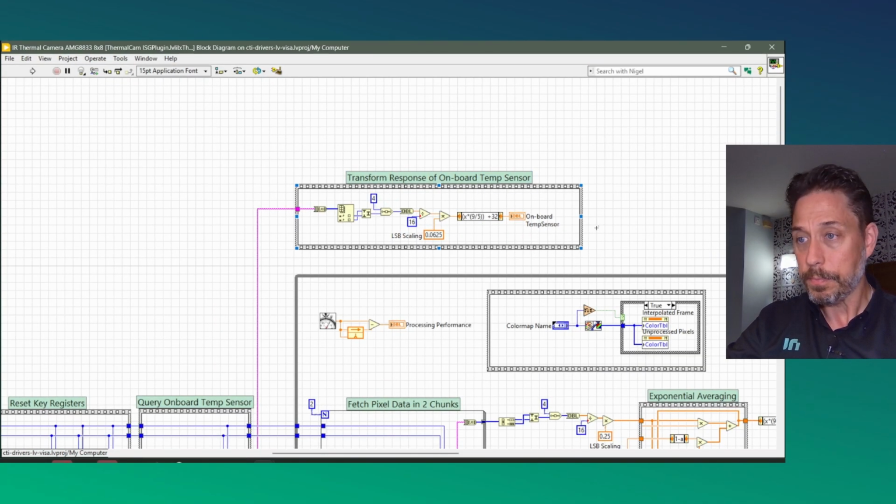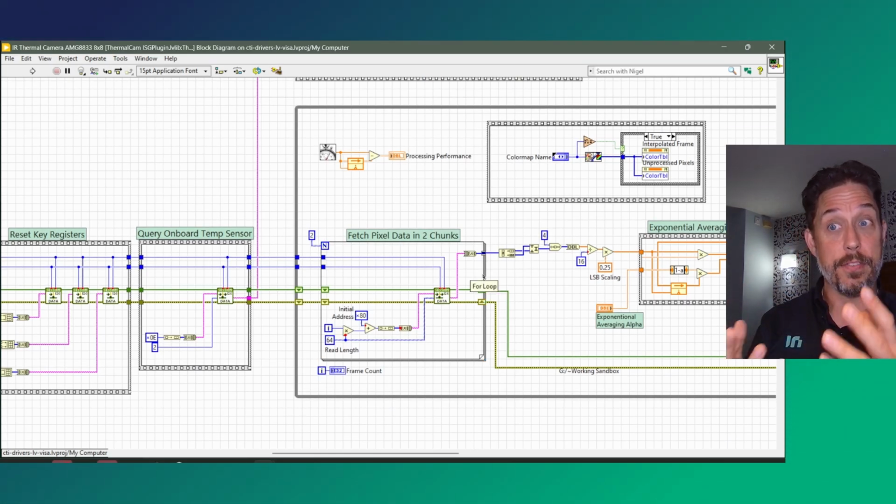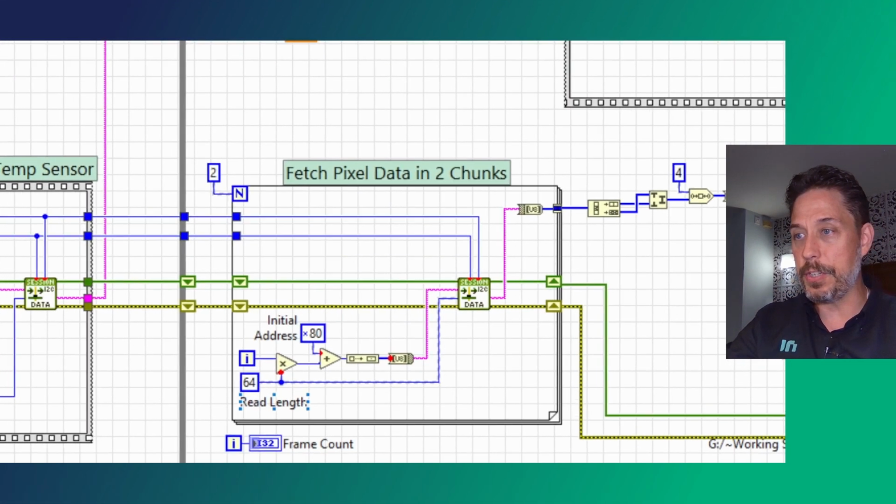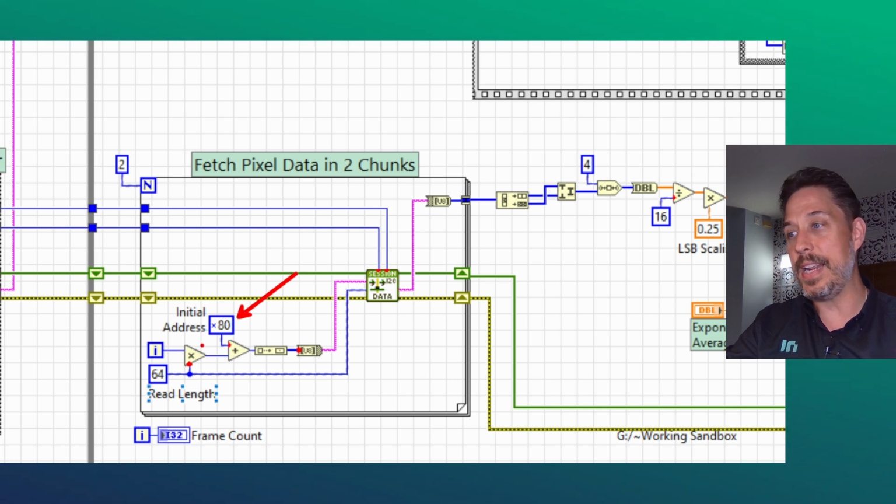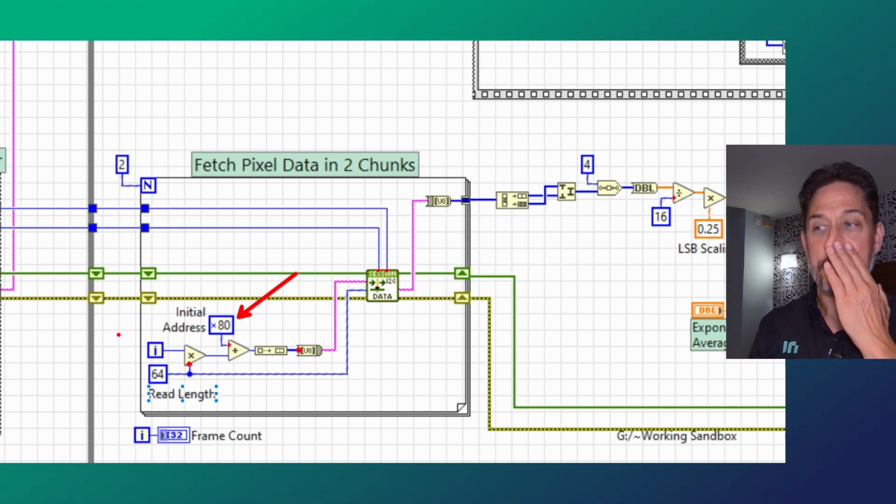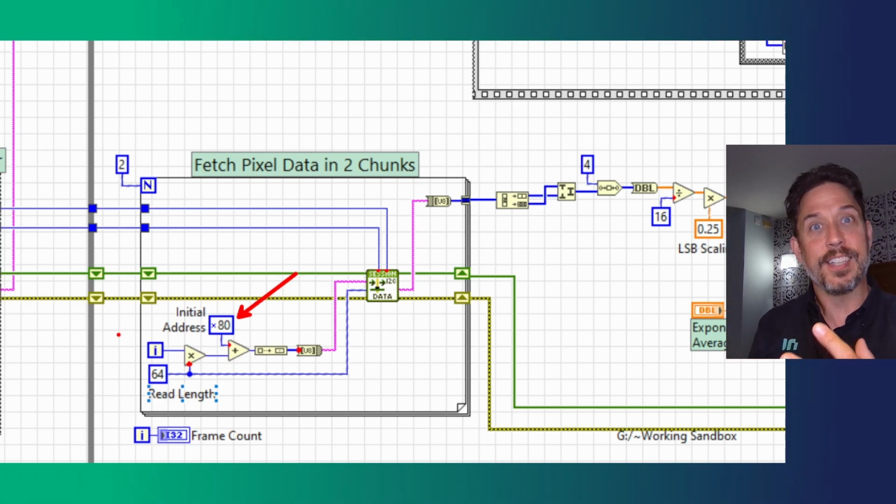That's a different story. All right, so what did we need to do after that in terms of communicating with the device? From there, it was just a matter of, all right, I need to get the pixel data in 2 chunks. So I was able to get the initial address 80. And once again, it's kind of just decoding that specifications document to eventually figure out what is the right set of hexadecimal values to send to it to get your information back.